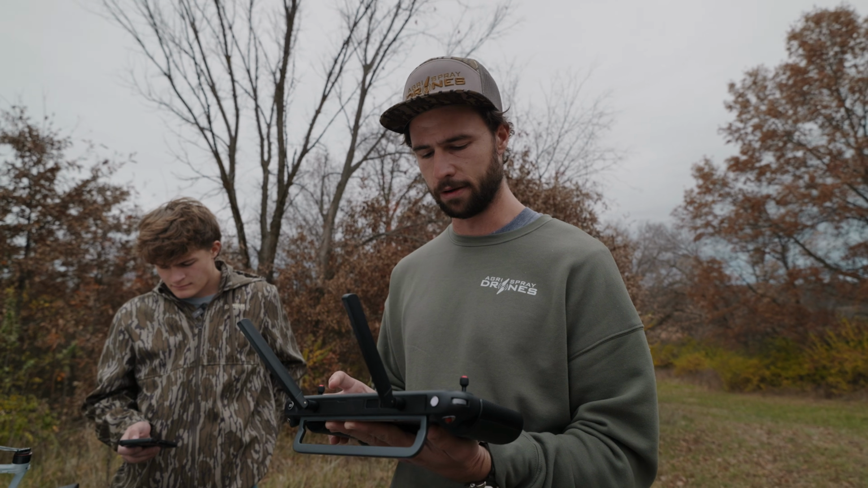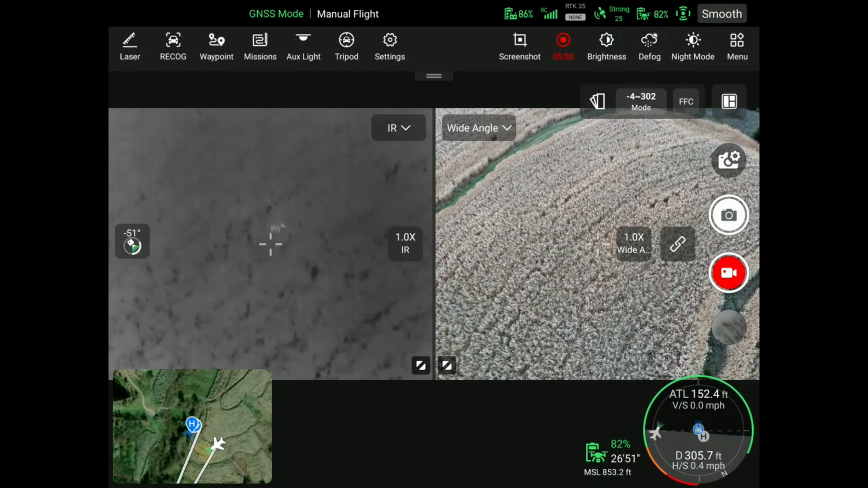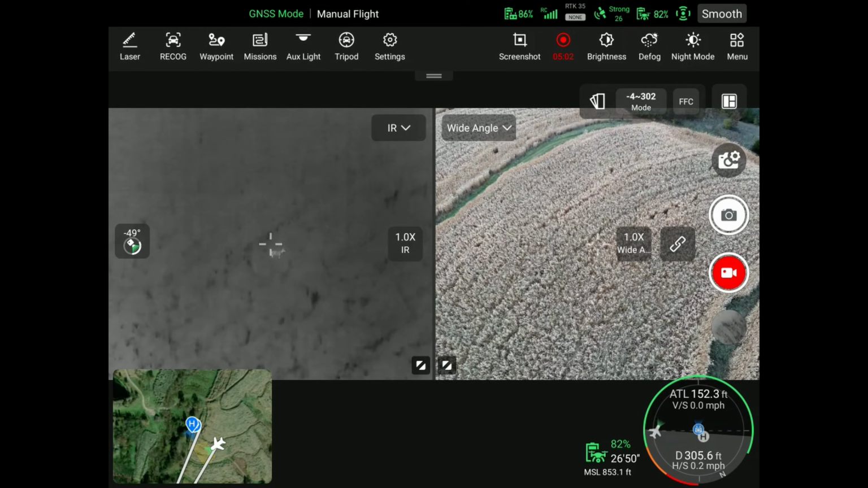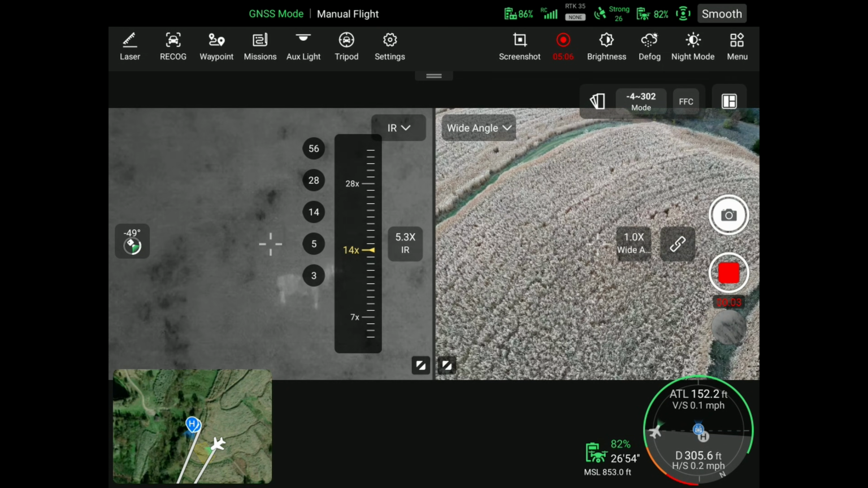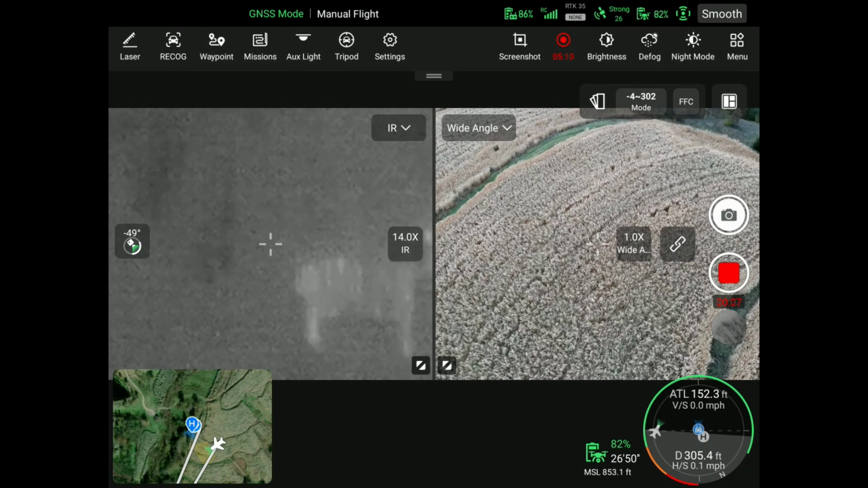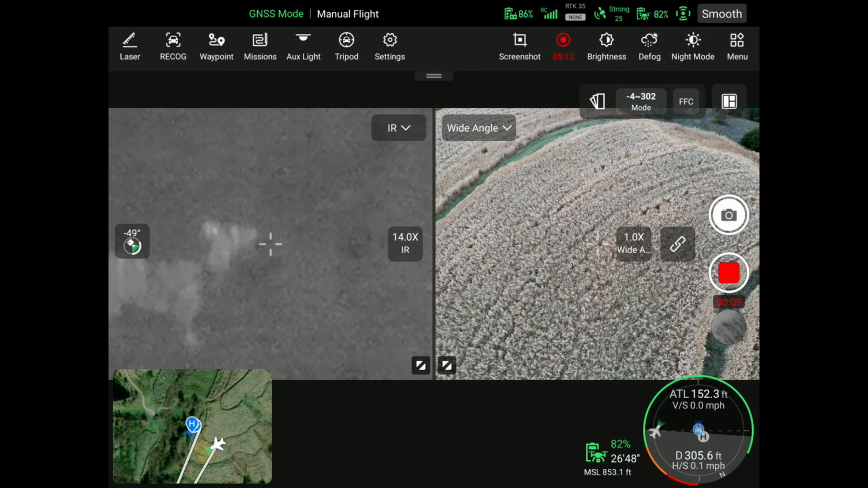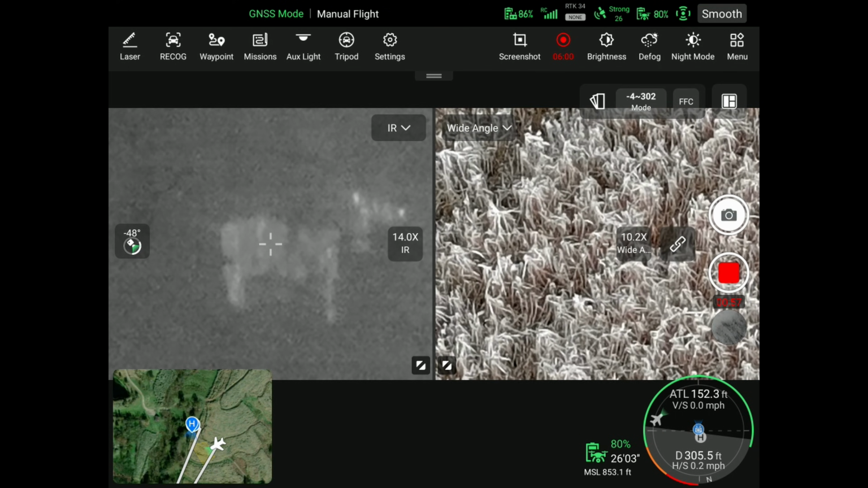Okay, so here's what we were talking about with the dual thermal cameras on the Alpha. We've got a deer identified here, but now we're gonna actually zoom in on the thermal camera, and you're gonna see exactly how good it is. I mean, there's no denying that. And if you look at the visible side, you can't see a thing.